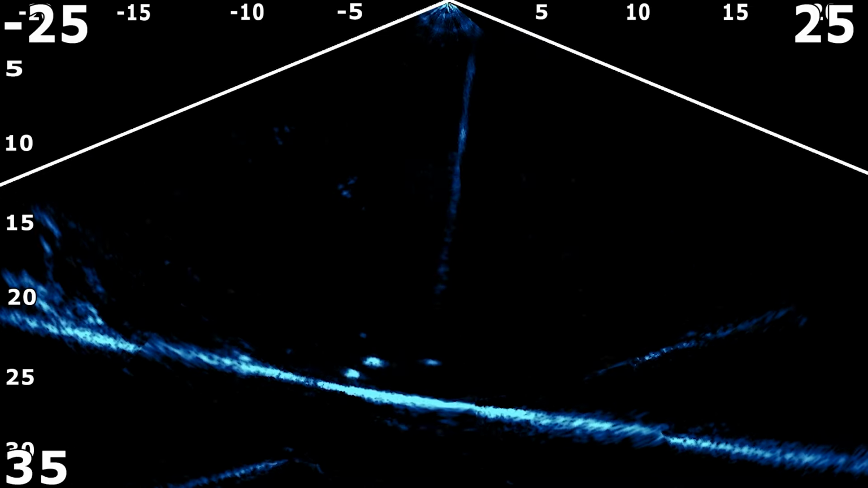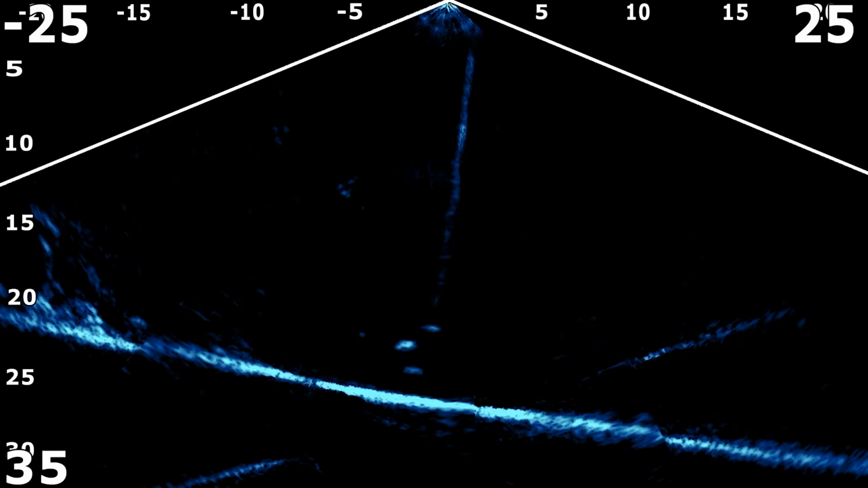The nice thing about using the forward facing sonar in down mode is I'm able to scan like 10, 15, 20 feet out. So I'm literally watching fish swim from 15, 20 feet away.